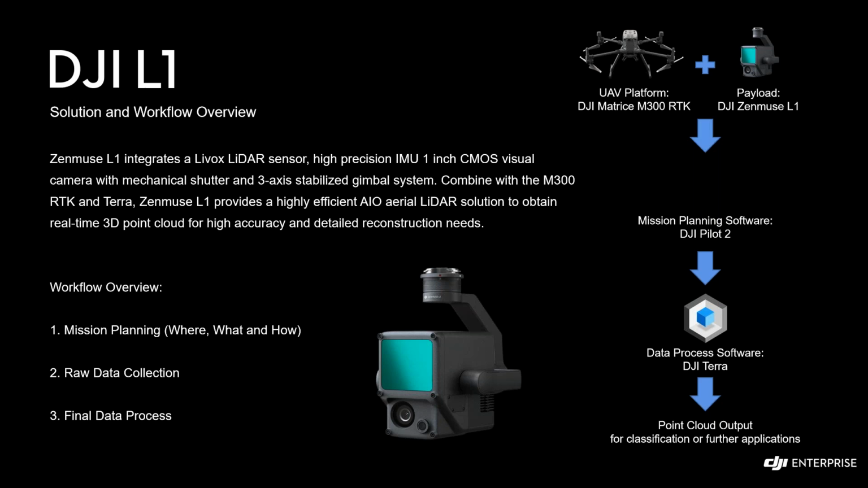But when we overview the workflow in general, you will notice that it's very easy in terms of executing and getting the data. Easy as 1, 2, 3, right? So we have mission planning, and that is the question of where, what, and how. Where are you going to plan the mission, what exactly are you trying to scan, and how are you going to scan it.